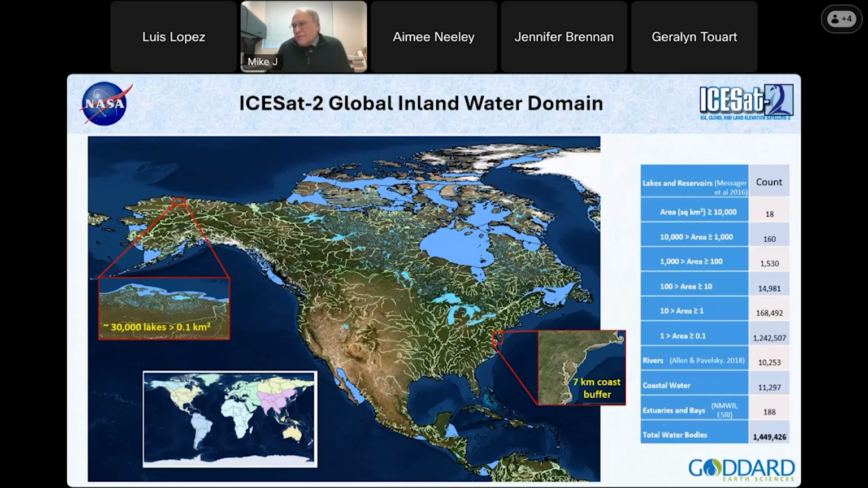So that's the main area of interest that we're targeting. But we're also targeting rivers, the coastal water, and estuaries. For the lakes over here, I just want to highlight: if you look on the left-hand side, there's a red call-out box up in the north part of Alaska, and in that region alone, there's 30,000 lakes of just greater than 0.1 square kilometers, and it's really that way across the Panarctic, across northern Canada as well.